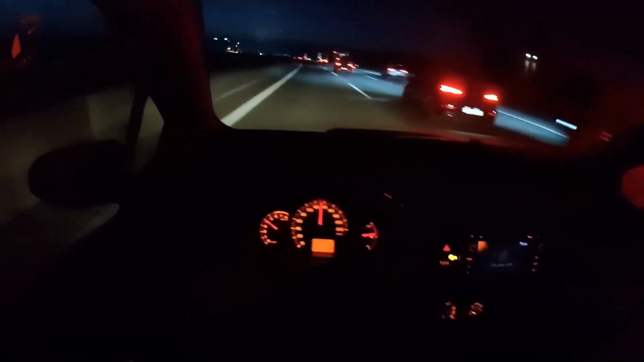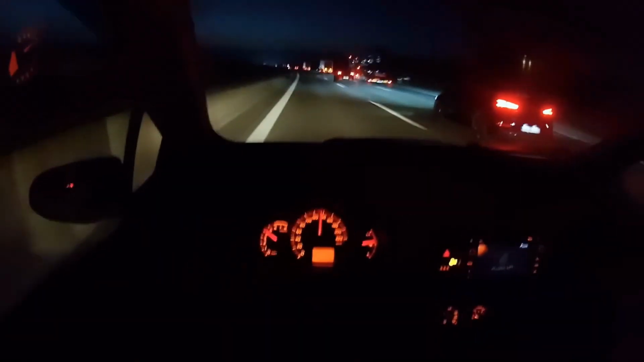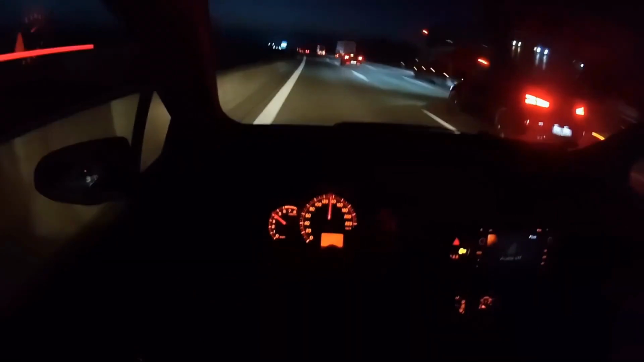Should I make another pass on the left? I did another left overtake. Damn! All right, let's see. Let us have a little fun too. No, Hyundai. But I'm trying to pass the Volkswagen in front of me. That's my intention. At least I've made my intention clear.